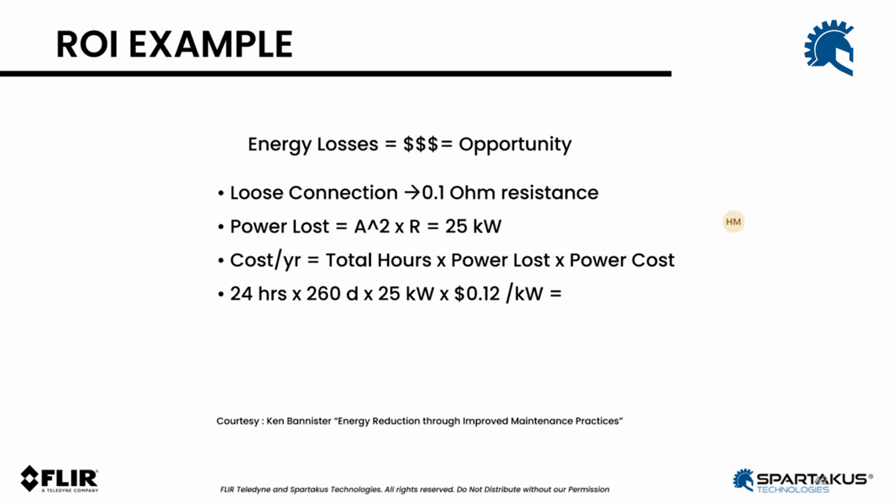The other piece with the ROI calculation is that when it comes to energy efficiency, not fixing problems leads to more energy consumption, and that can be very easily calculated.